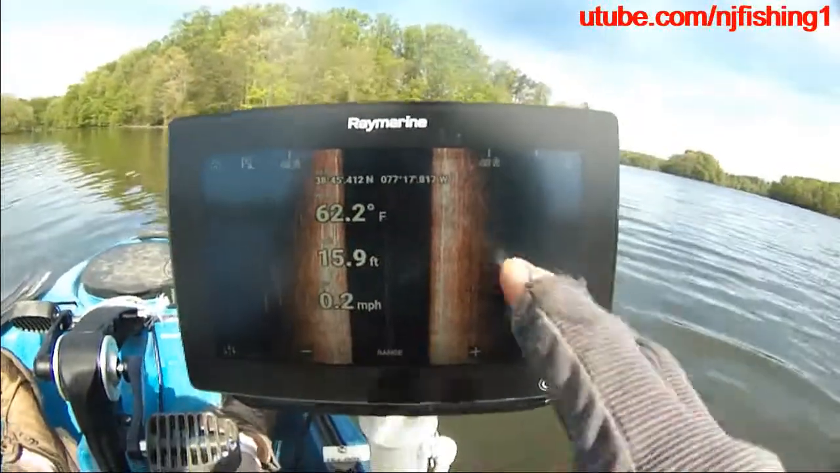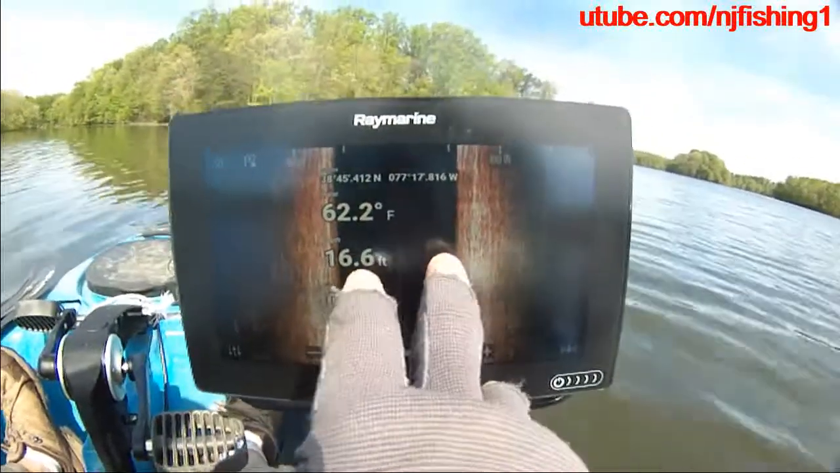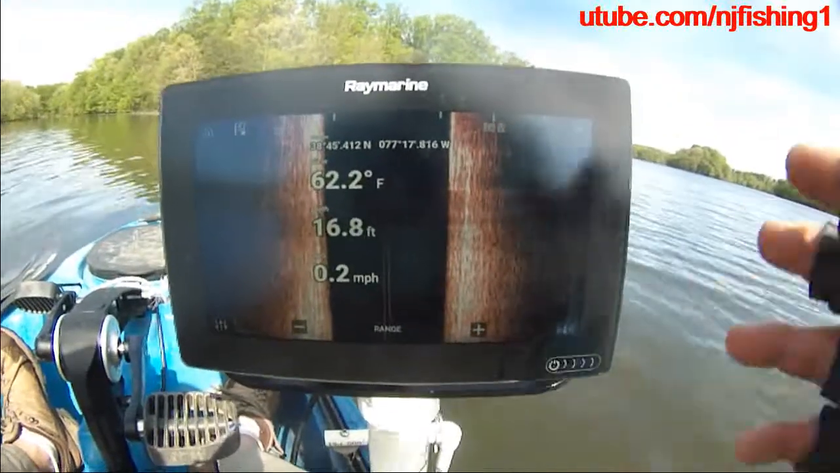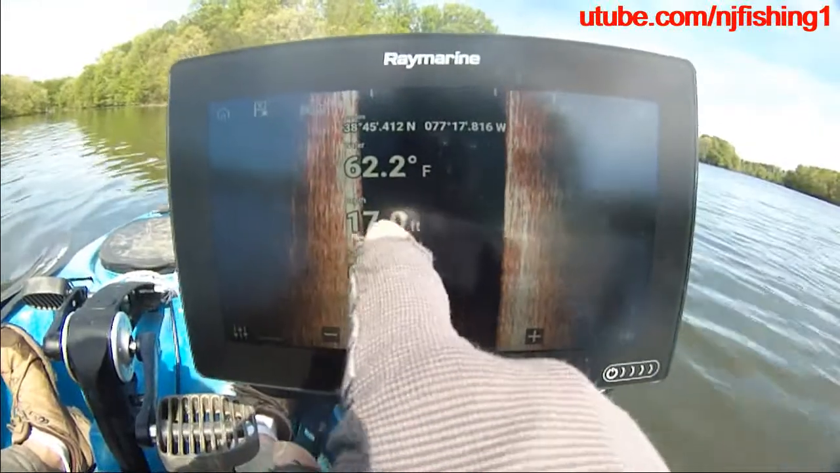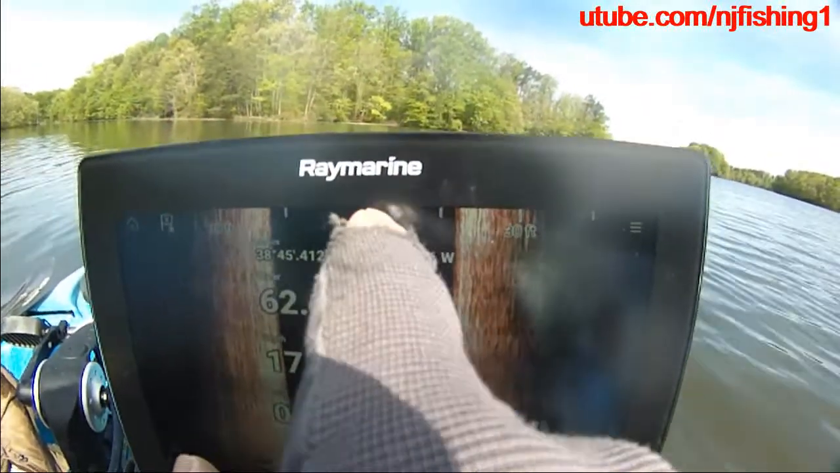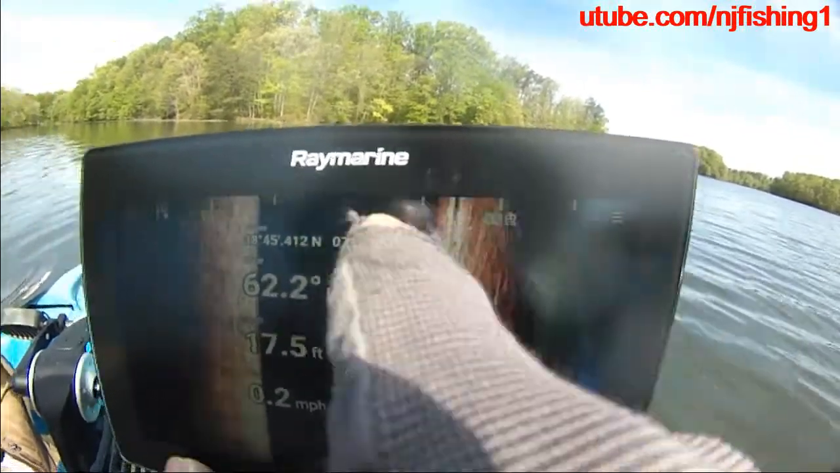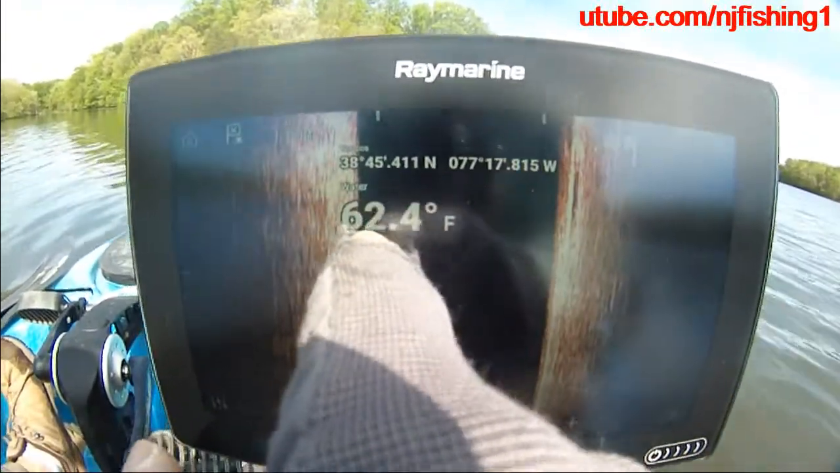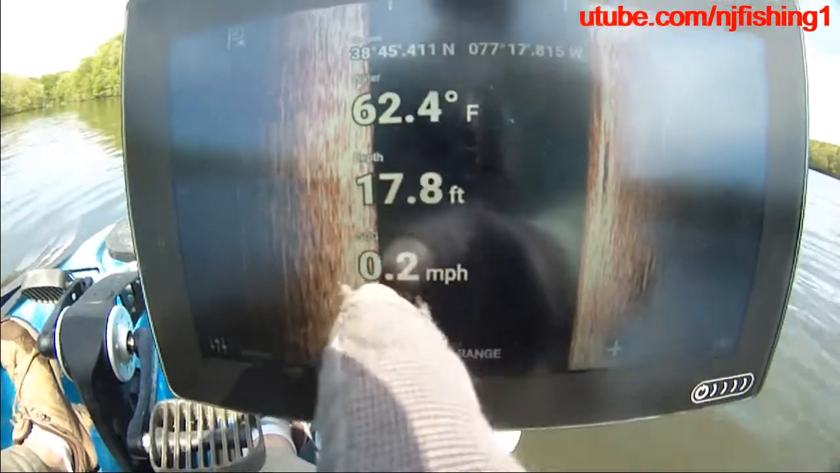So I had the side vision, and the side vision is displaying very nicely. The black area is, as in many other fishfinder videos, the water depth. So I'm at 17 feet right now, and one grid is 15 feet, then 30 feet, and 45 feet. That's to the left of my kayak, and that's my GPS location. That's my 62 degree water temperature, depth is 17.